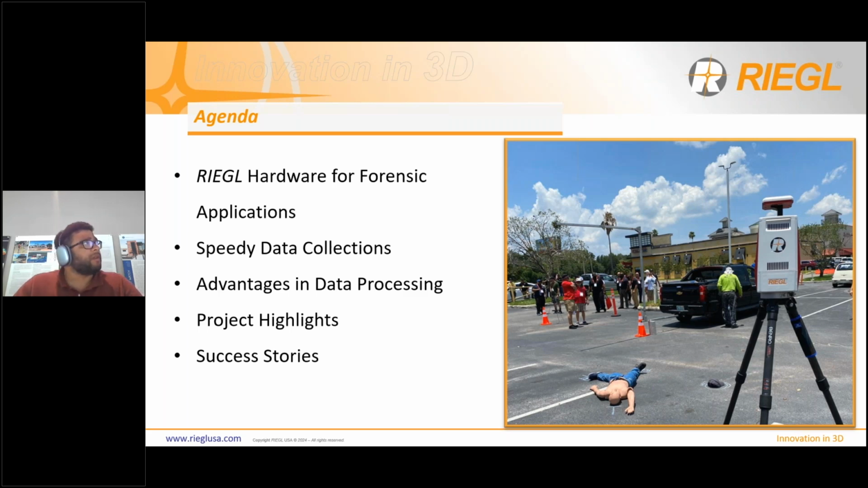I'm going to move on to some data processing techniques and some unique things about our software that make it really unique, really special, and why RIEGL will be an excellent tool for accident reconstructionists. Then I'm going to highlight a particular project from IPTM 2024, the conference that just passed this year. I'm going to show you a video highlighting a particular accident or simulated accident from that conference. And then I'm going to wrap up with two customer success stories from two of our existing forensic users at RIEGL. And then finally, we'll finish up with some Q&A.